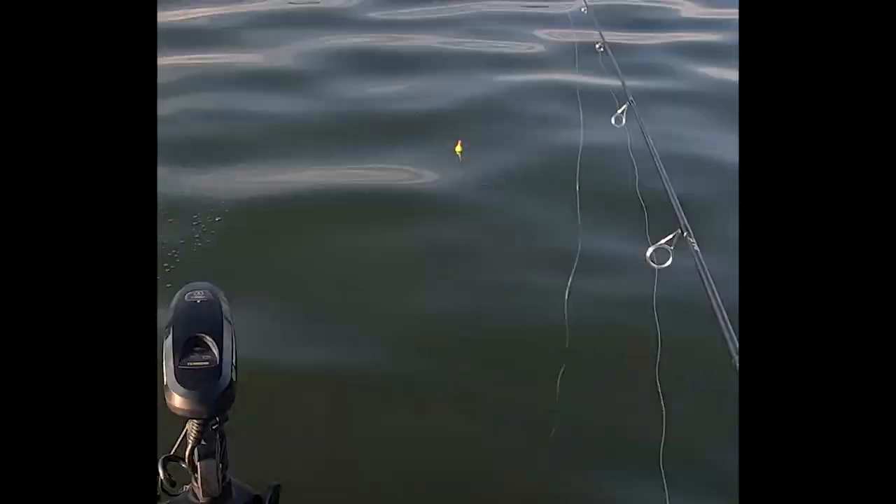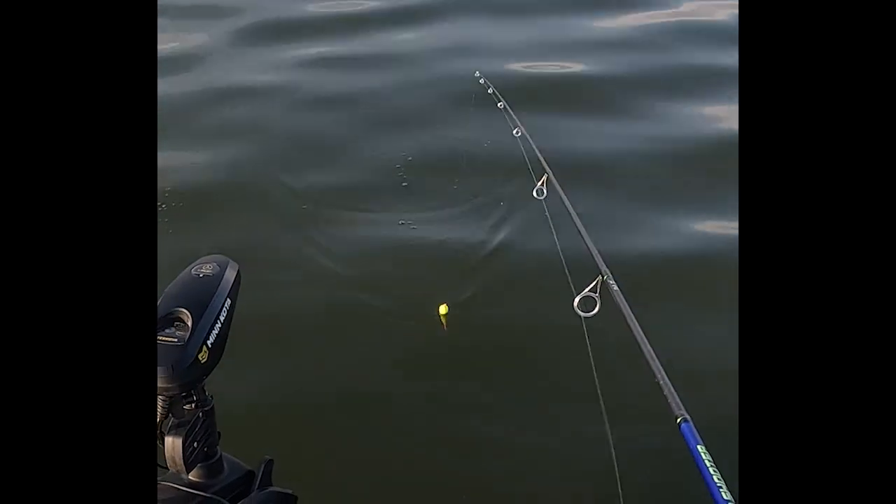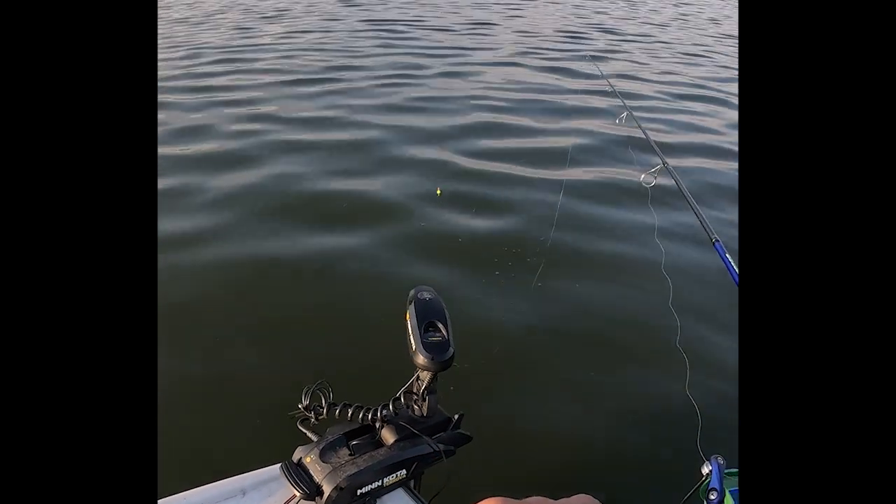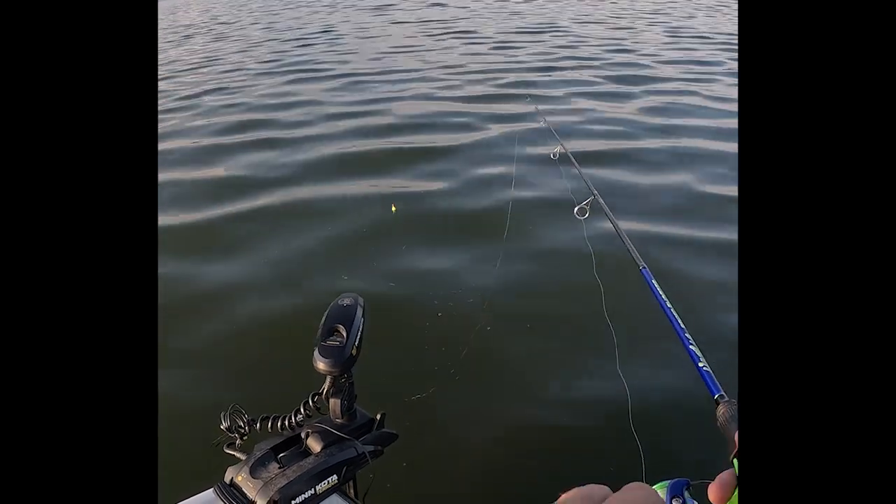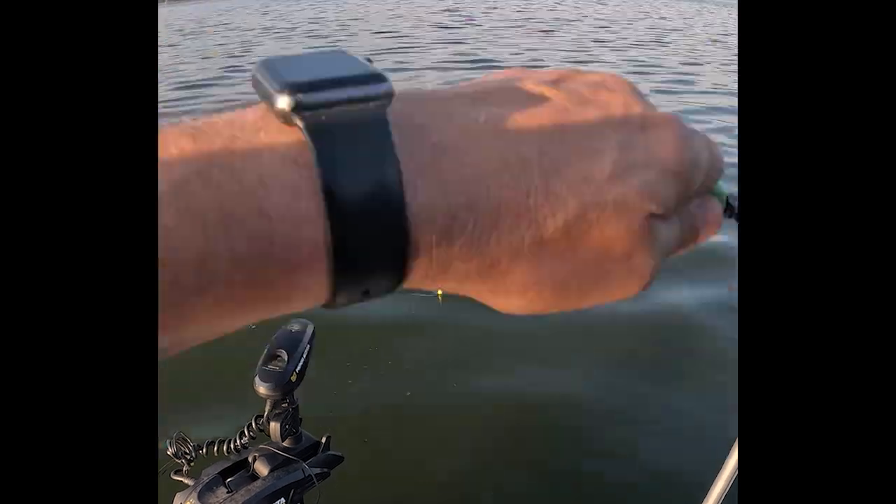That's been my problem, is that as I start catching fish, I quit looking for spots, but I can't help myself. Oh, got one biting at it. Is he going to take it, or is he just going to... This must be a smaller fish. Oh, got him. That's actually not that small.